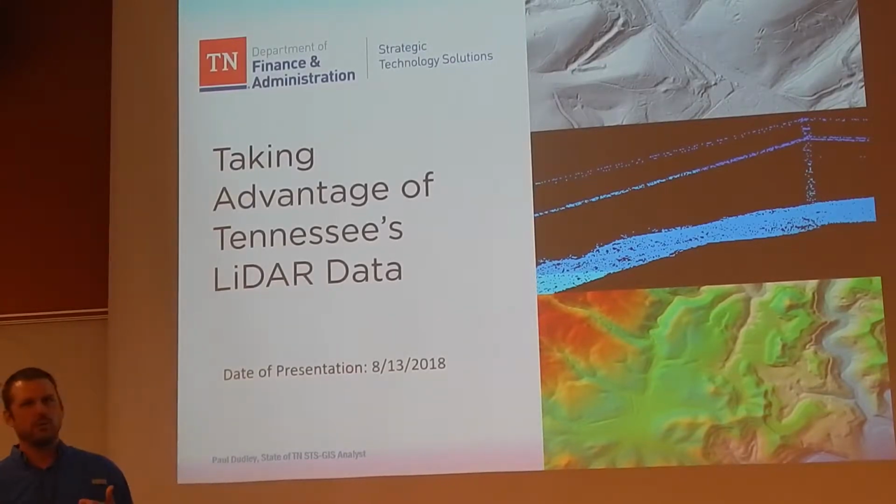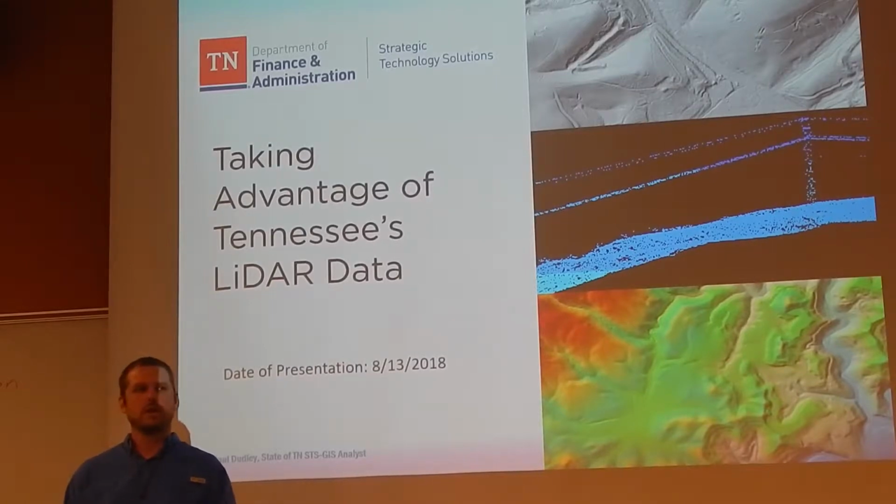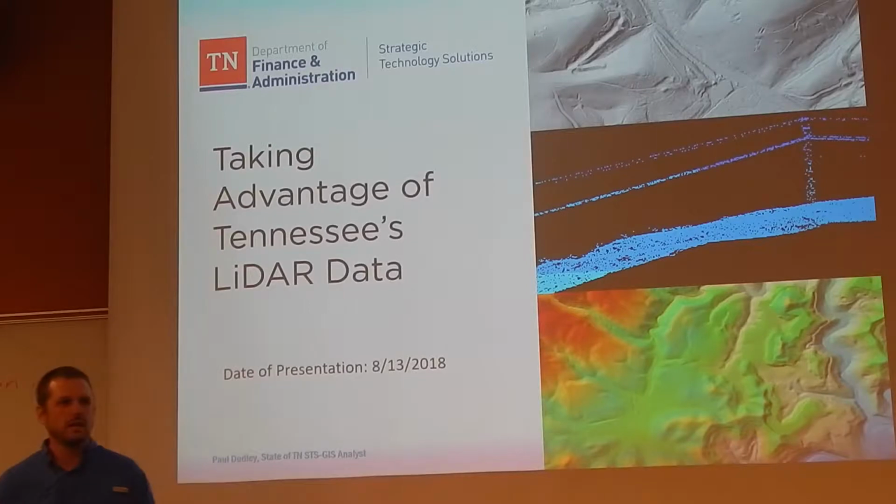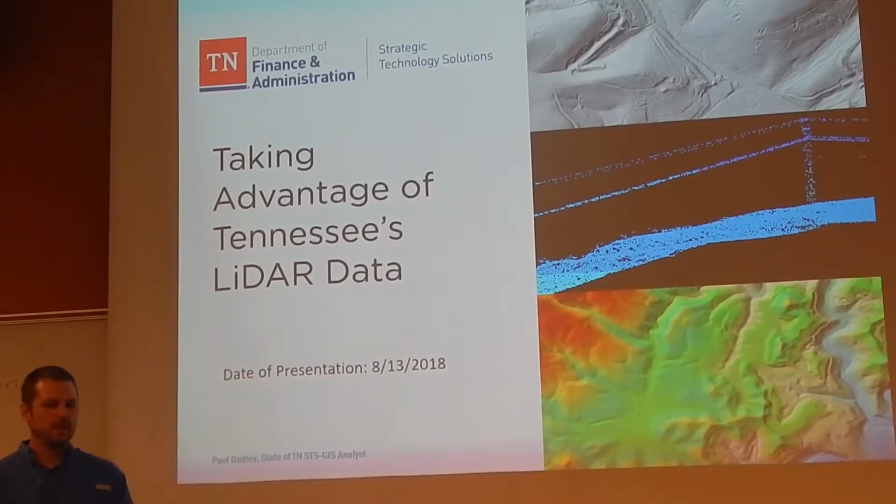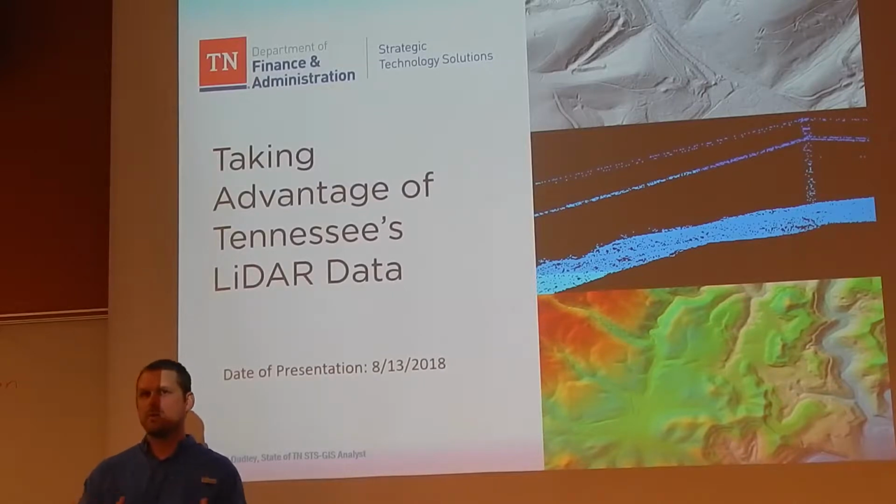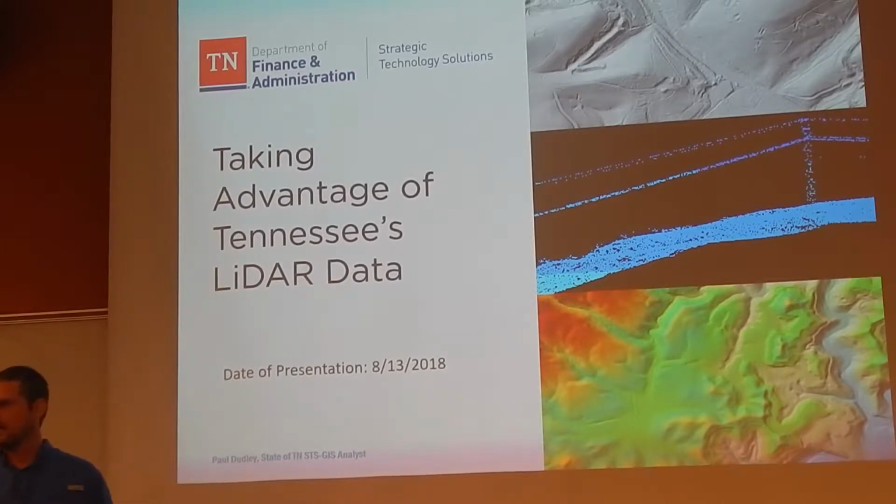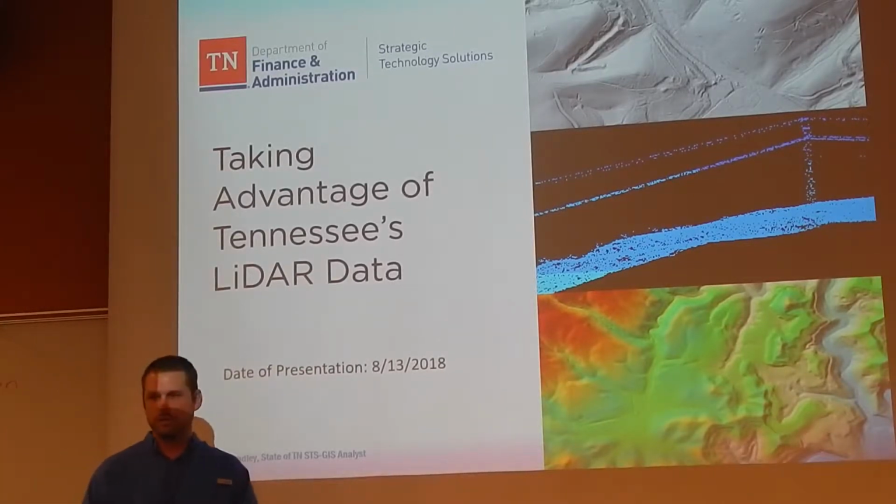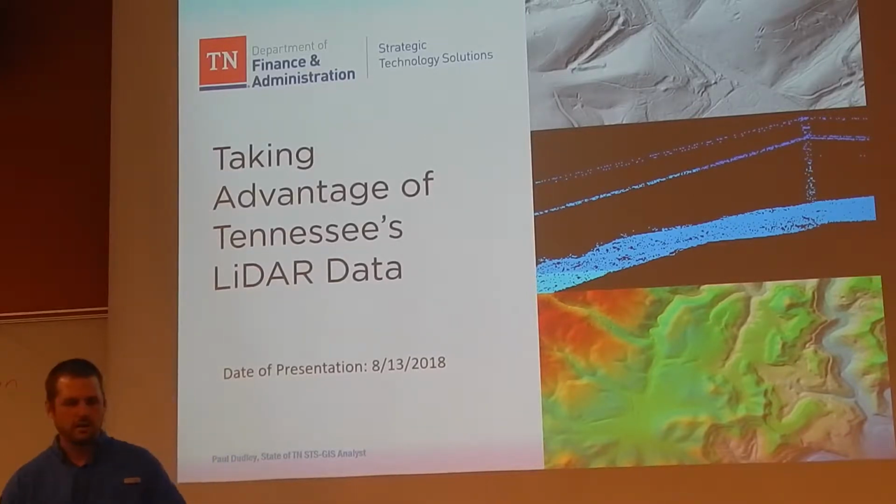Basically, I'm going to go through the specifics of the 3DEM program, our partnership, information about the data itself, accuracy information, and then how it's being put to use. And then also talk a little bit about our role and how we're developing some open source training and trying to incorporate that into our workflows and our data sharing.